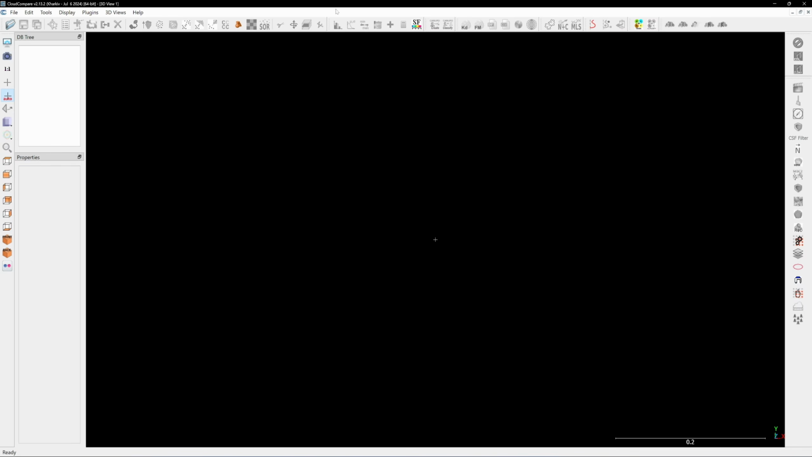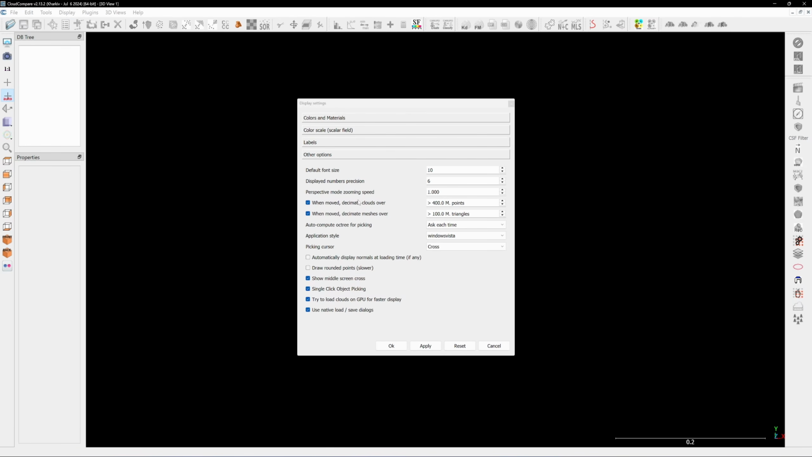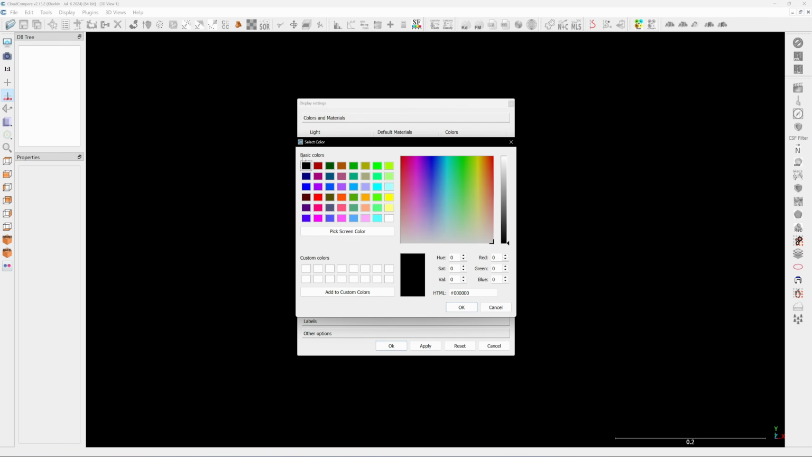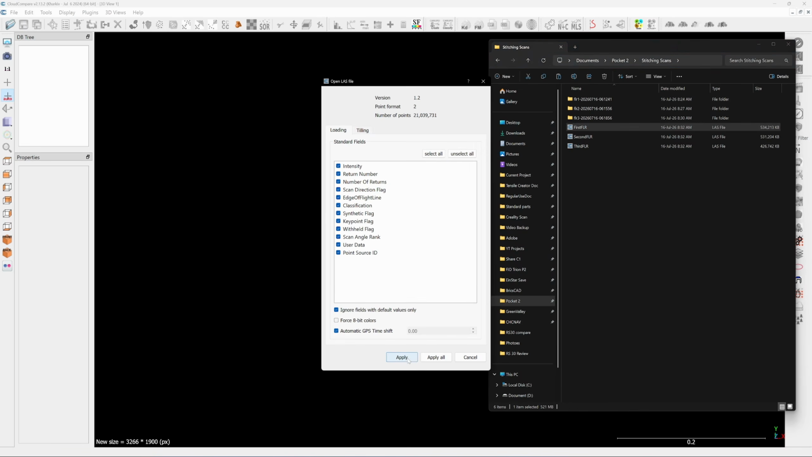This is CloudCompare. Go to Display and Display Settings and set the decimate cloud limit to a value higher than the number of points in the cloud you are viewing. I have set mine to 400 million points. This setting allows you to orbit the viewport more smoothly. In the Color tab, I will set my background to black. Now our interfaces should look the same. I drop in the first floor scan data.